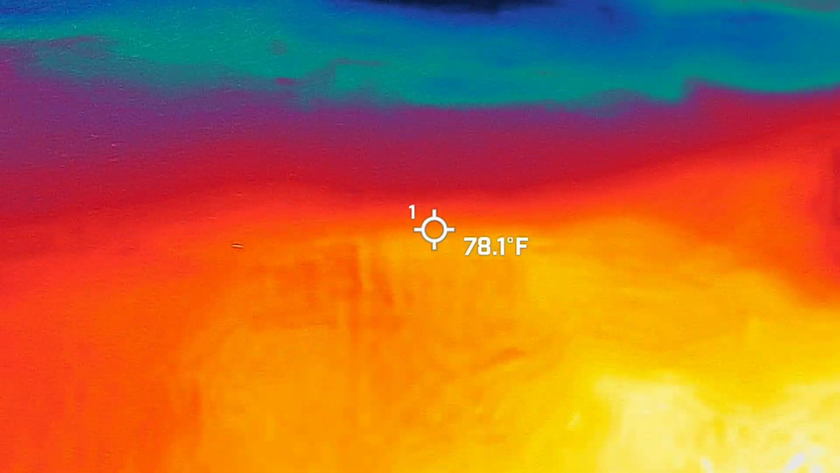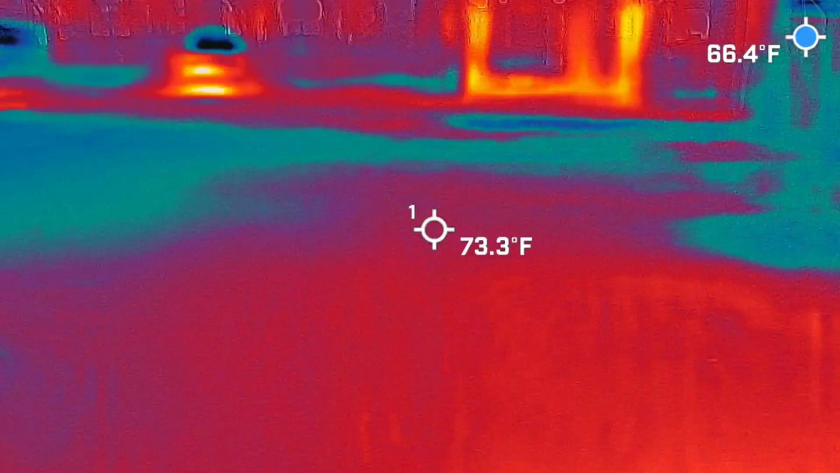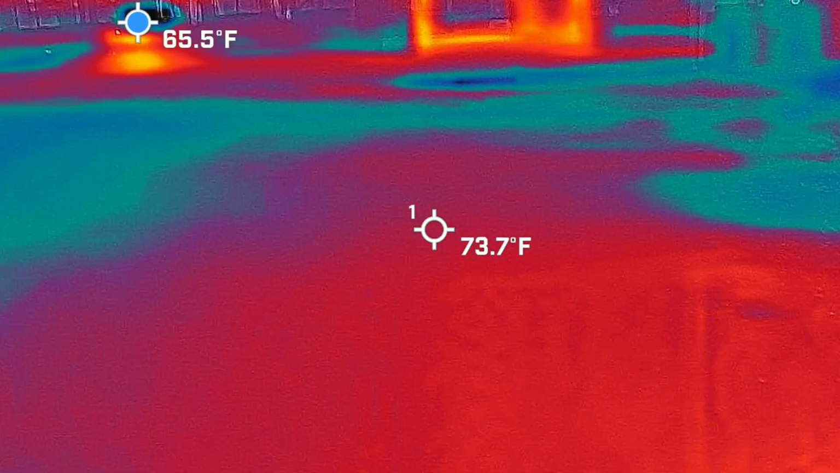Obviously, any cold spots. Just be mindful of the other tourists running through. You've been really good about it. Might have to give you kids a job later. She's actually really good at this.